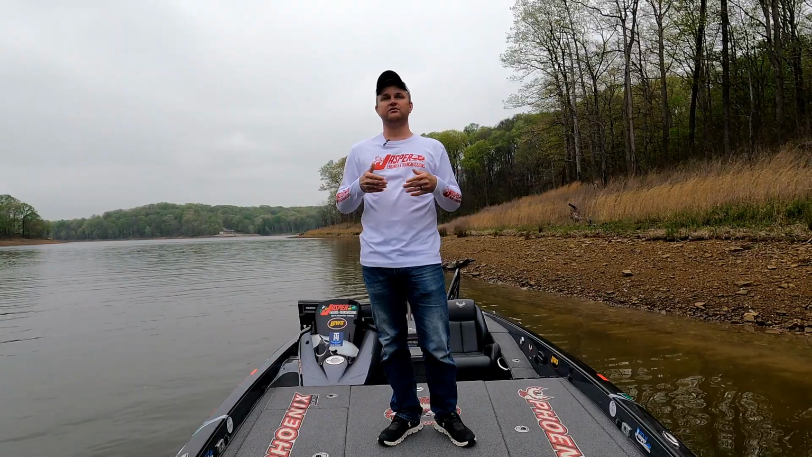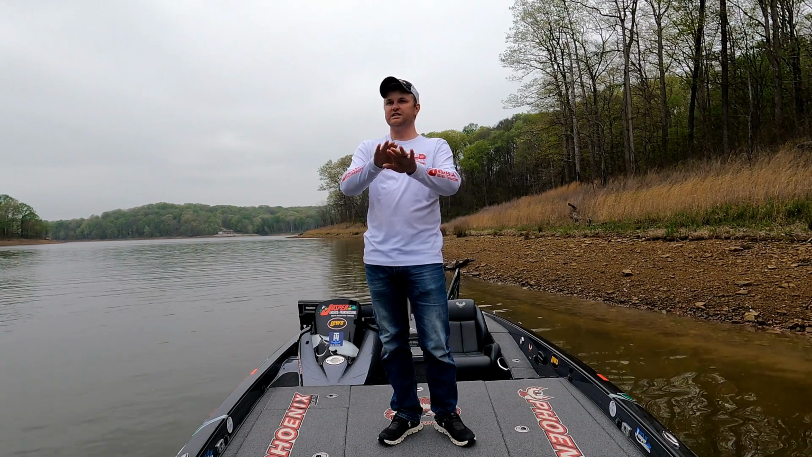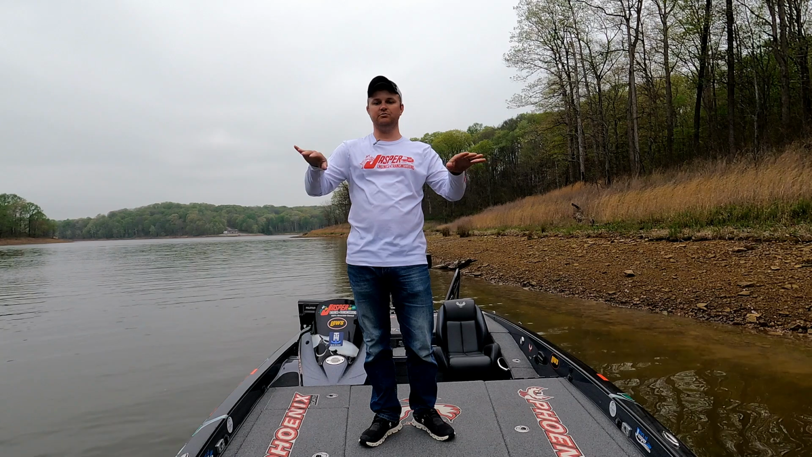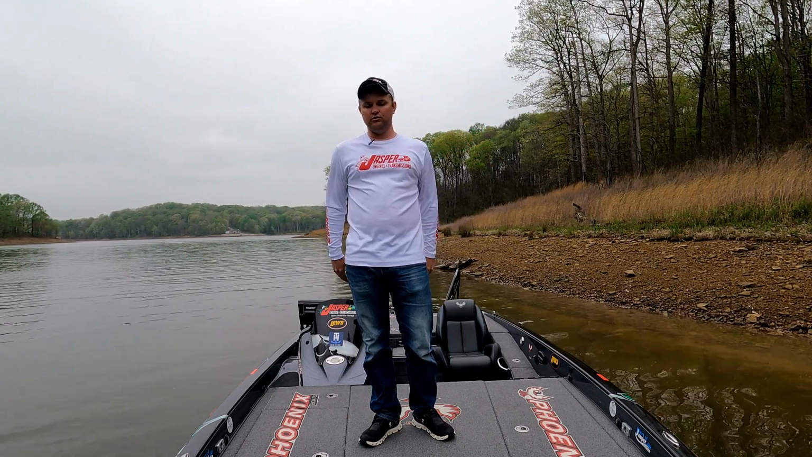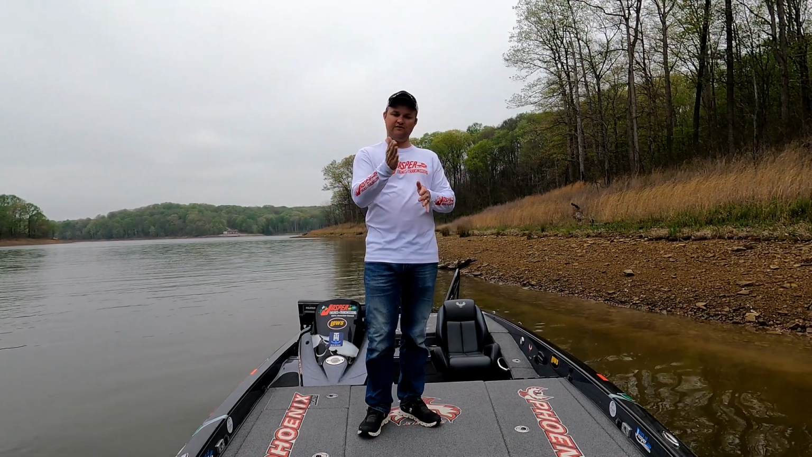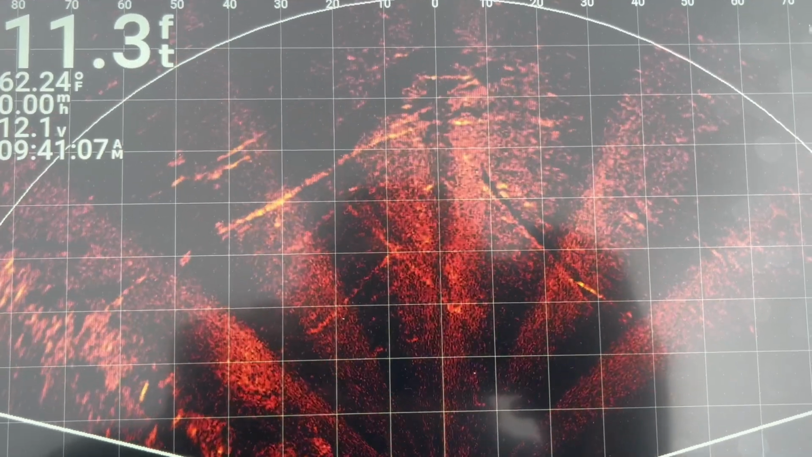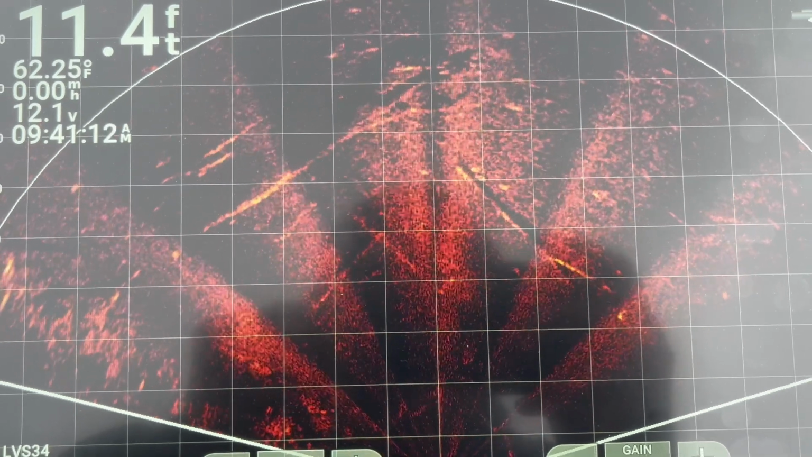The other thing with that cone angle is that perspective mode is going to be showing 135 degrees out in front of you, whereas the other one will be showing like a 25-degree angle. And so basically that's going to give you more coverage and you'll be able to see more of what's going on. With the forward mode and its 20-degree angle, you'll have to pan your trolling motor around a lot more in order to see what's out there, whereas the perspective mode shows a broader range and it'll show a little bit more of the area that you can look at a time.